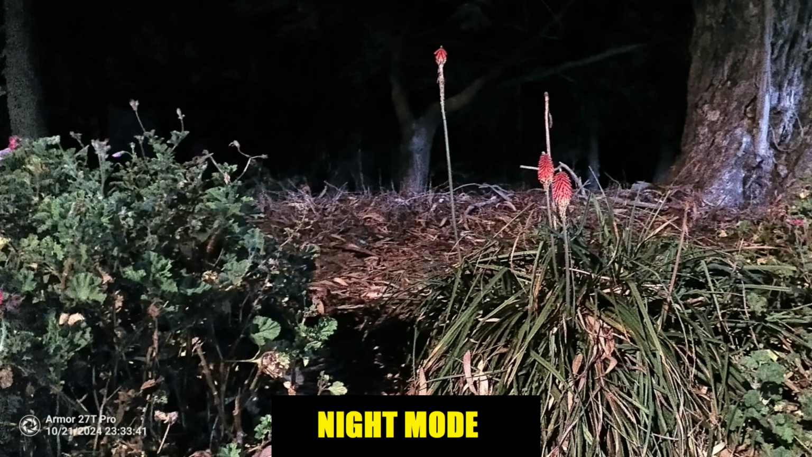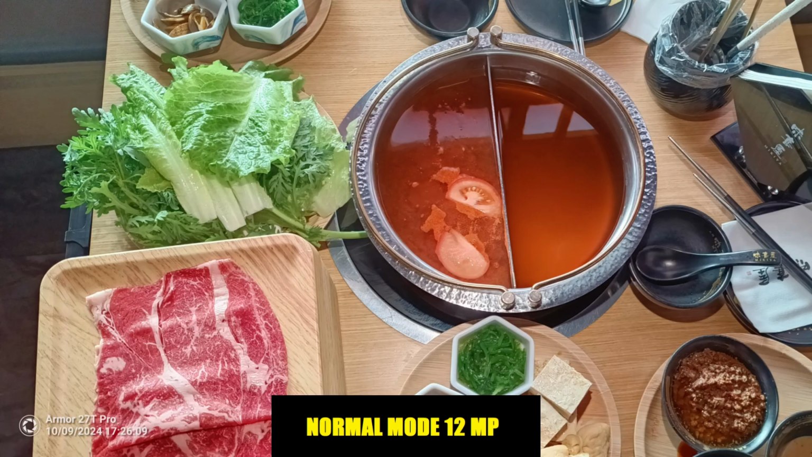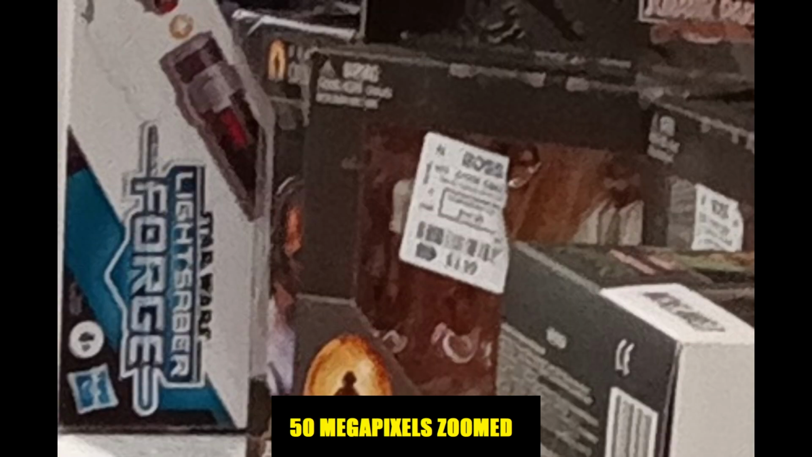Here's how it works outdoors in the dark park. Night mode versus infrared. As for well-lit pictures in daytime or in a store with good lighting, it looks fine. Pretty much all modern cameras work well in daylight or well-lit areas. As for the 50 megapixel camera, I see slight improvement when zoomed in to some text on a photo of a label on the shelf. You can see slightly more detail, but the improvement is very slight.